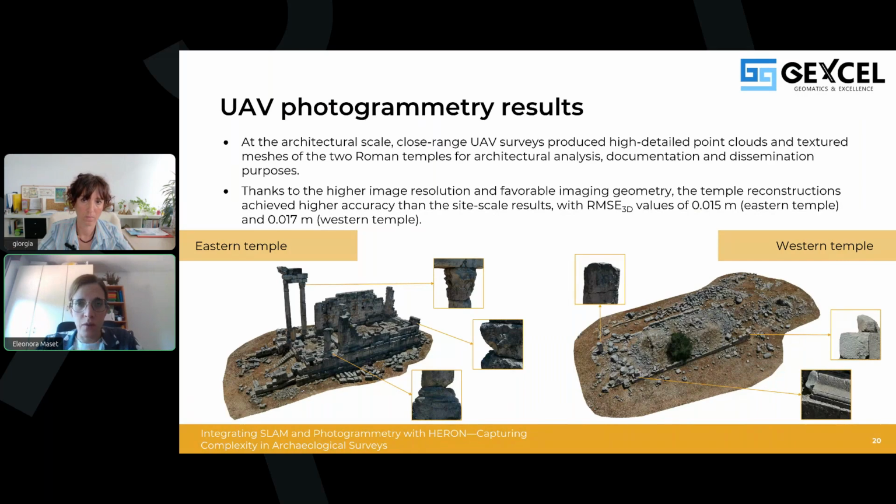In this case, thanks to the higher image resolution and the favorable imaging geometry, the temple reconstruction achieved higher accuracy than the site-scale results. In this case, we have a root mean square error value of 1.5 centimeters for the eastern temple and 1.7 centimeters for the western one.